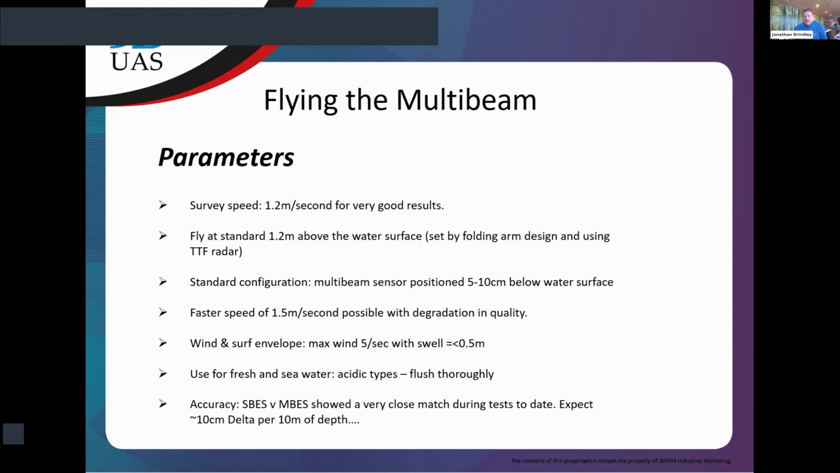You're flying the drone at 1.2 meters above the water surface, and that's based on the folding arm design and the use of the TTF radar. And to some extent, you need the head 5 to 10 centimeters below the surface of the water. So again, the setup will be so that you're flying within those boundaries, and that is giving very good results. The results that you saw earlier, and we'll see some more examples in a little while.